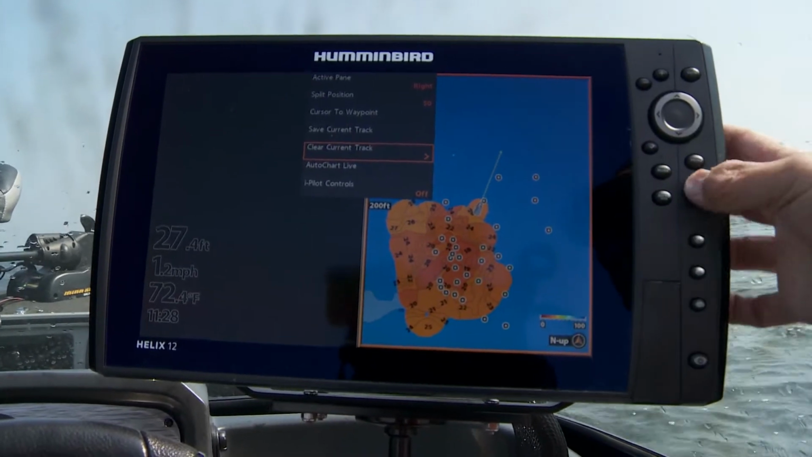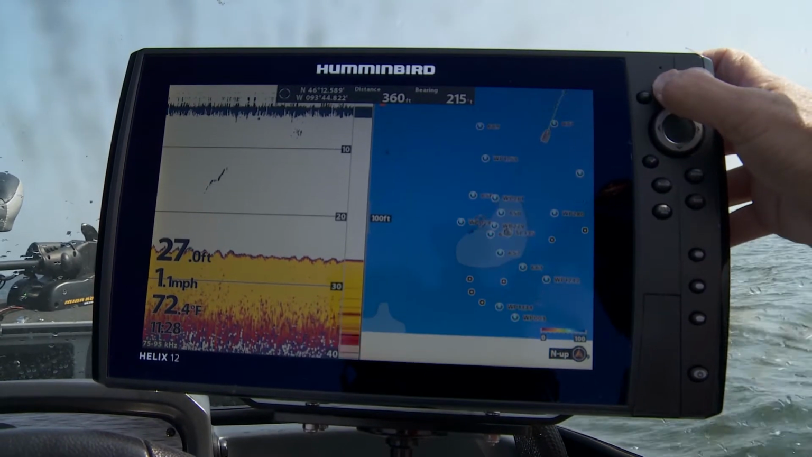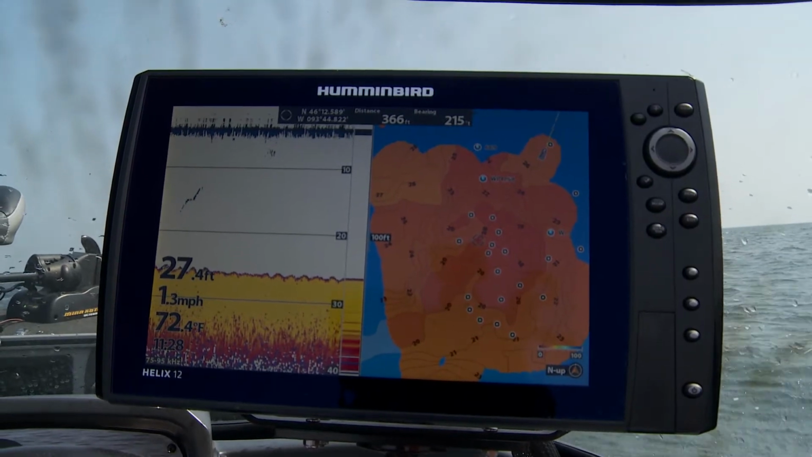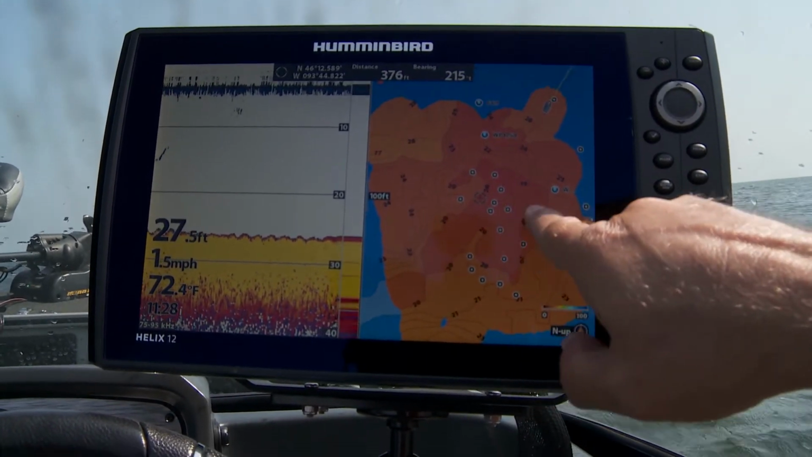You can see on this map, that top that we were thinking was right around 18 feet, it drew it right there, but it's not huge. It's just a little piece of the top. But we've got that whole map drawn. Now I can fish this spot, and it literally took me about 5 minutes to map this rock pile.